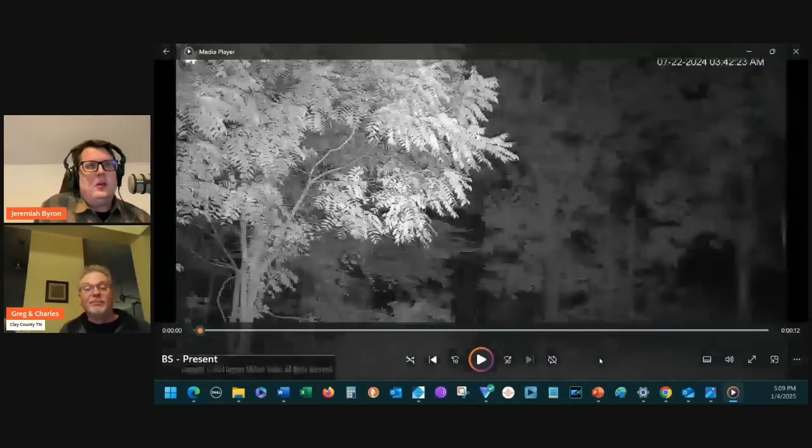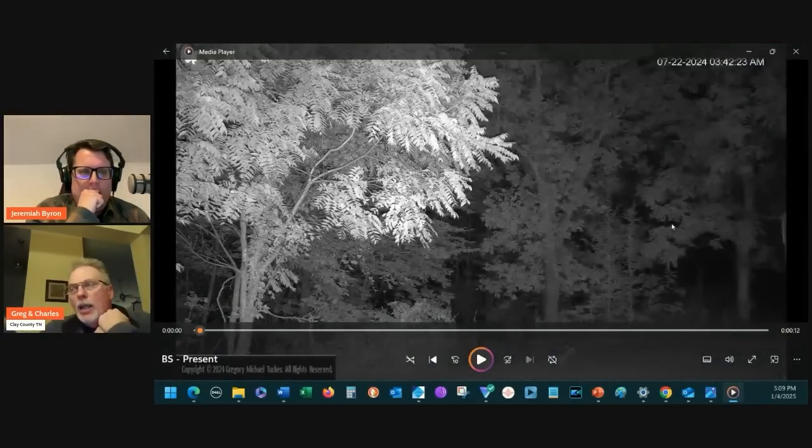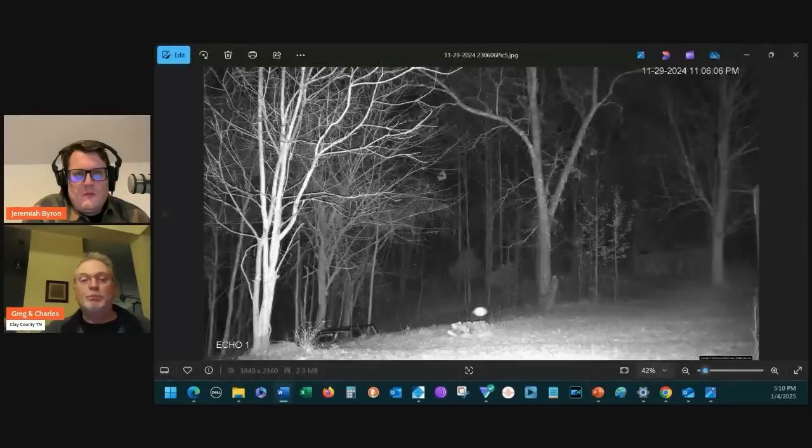Are there any burial mounds or anything around his area, close to his property? Not that we're aware of. There's a cemetery, I think, probably about 2 miles away. Okay. Yeah, nothing that we're aware of there.